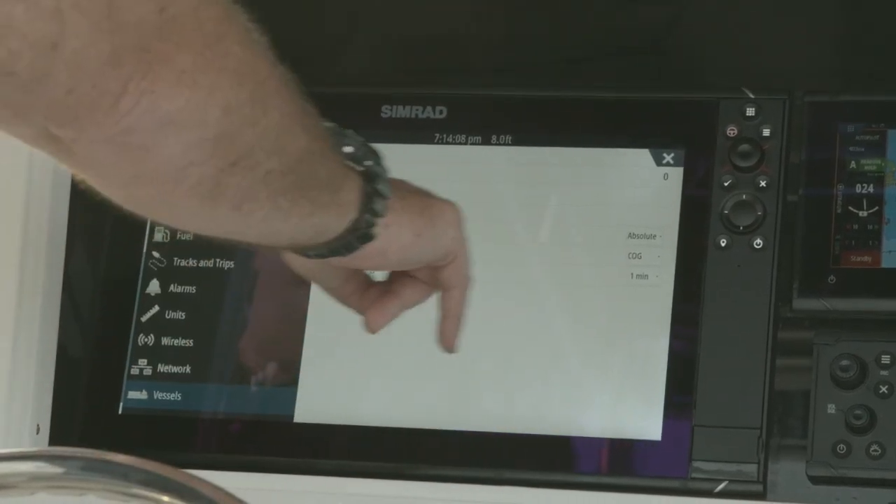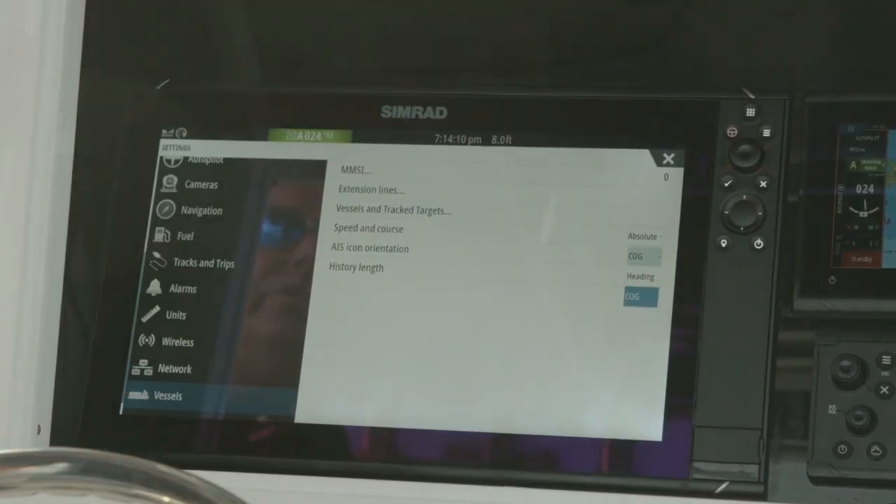The other thing that I like to look at and always change is our AIS icon orientation. Out of the box, it is set to heading. I like to move this to course over ground, because if we're dealing with a lot of vessels out there that only have Class B AIS and may not have a compass on the boat, we don't get rate of turn, we don't get heading.